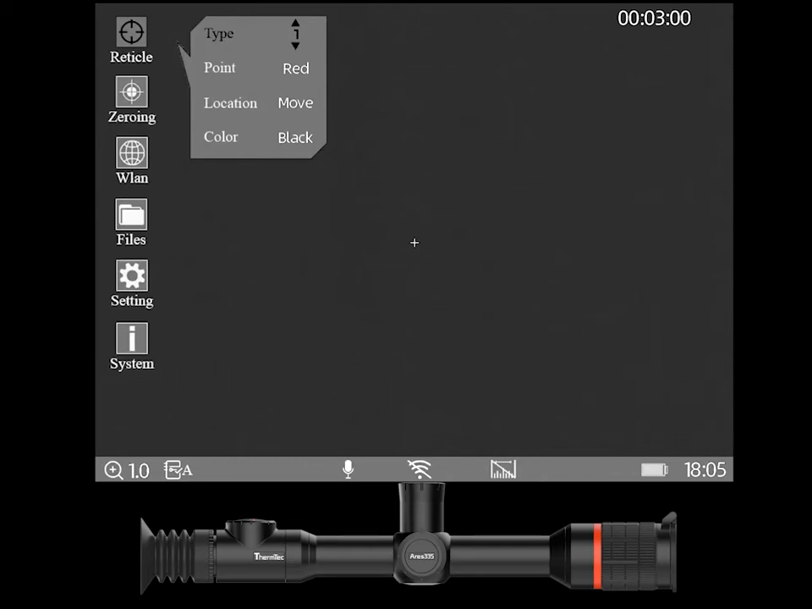our reticles. Okay, so that's type 1. We'll just go backwards to 7. And you can see these are very, very clean reticles. I actually really like number 2, it's my favourite. I don't mind number 7 either. They all scale when you zoom in, and because they're only 1 pixel wide, they don't take up the whole thing. Now, these points, you can change the actual point from green, blue or red.